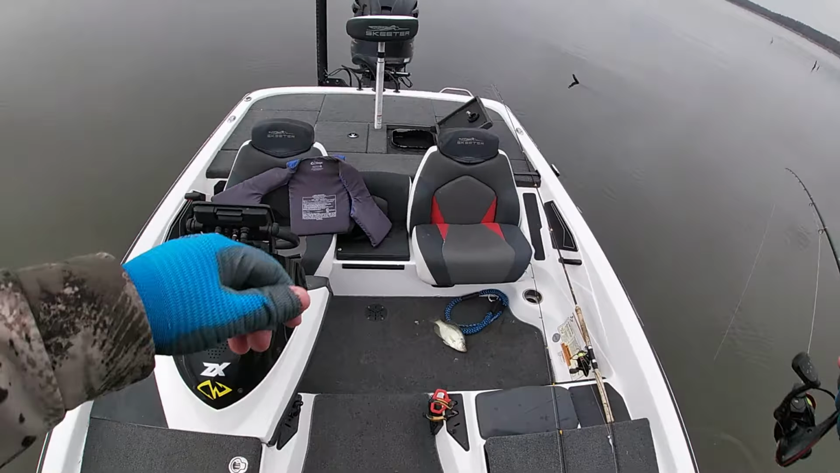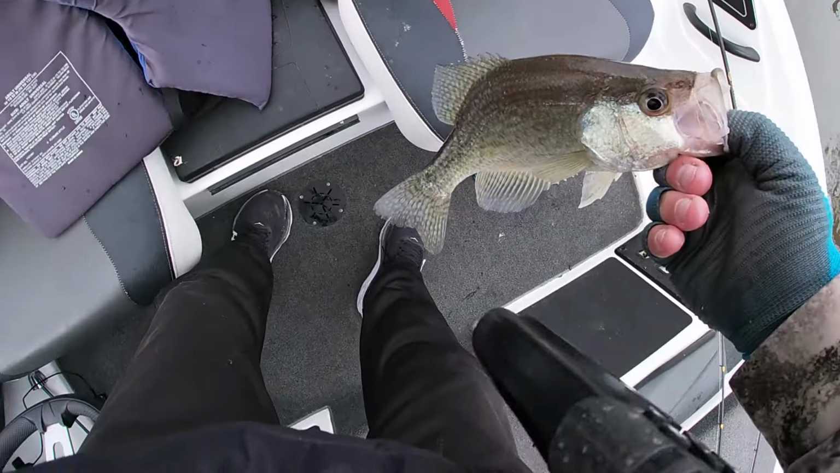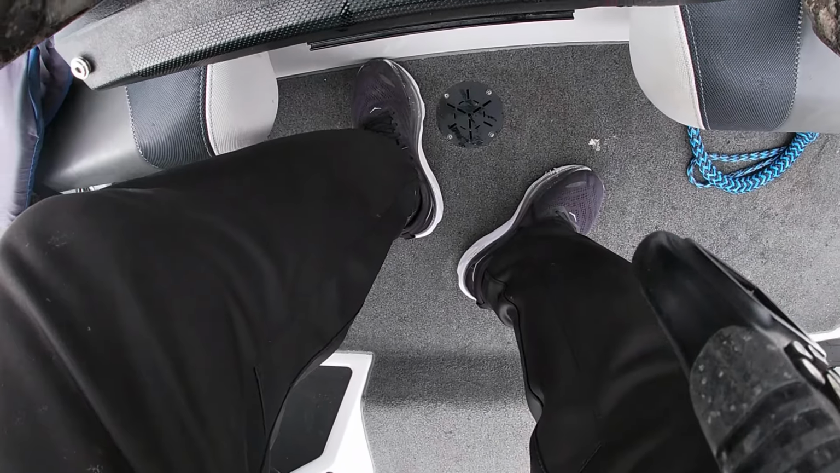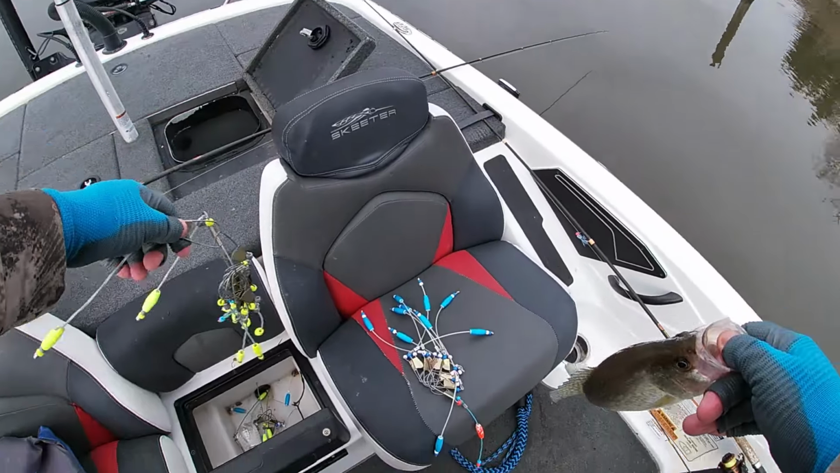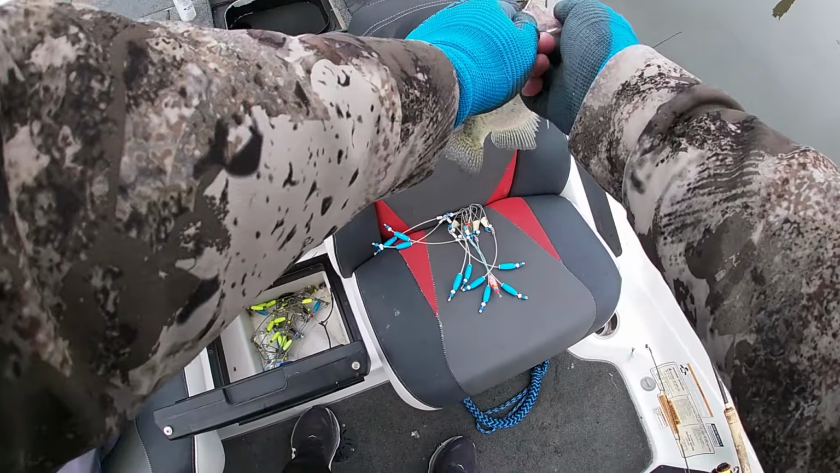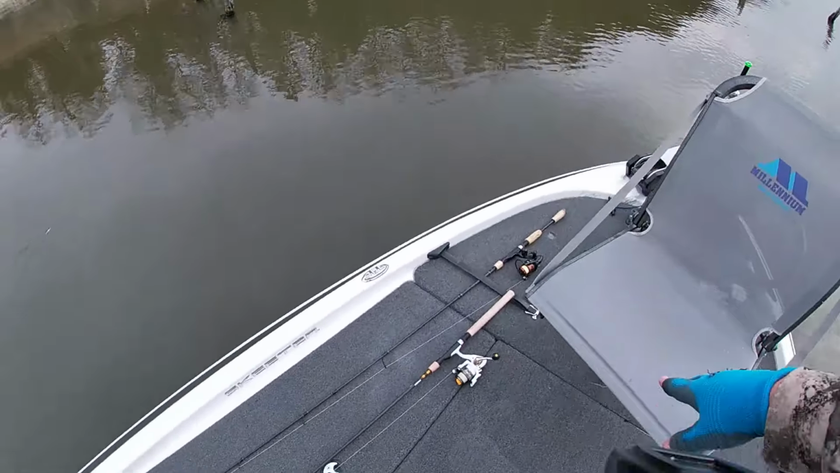Ooh, guess I didn't have my camera on. Thought I did. There's another nice one. Look at that one. I think I'm gonna put some tags on these so I can get them out of the live well a little easier. Let's be blue today. Blue kind of day. That's two good ones right there. Man, on that tree right there along this nice bluff.